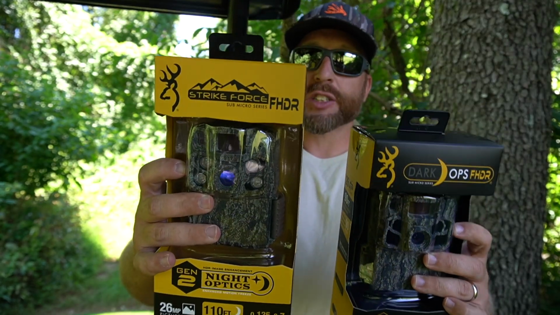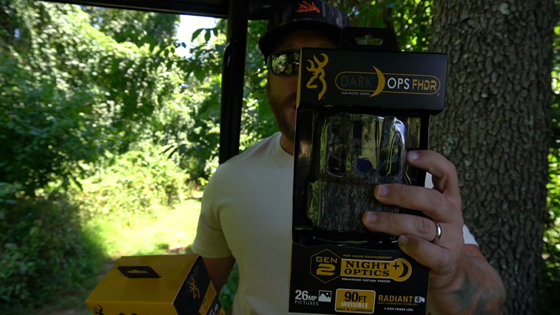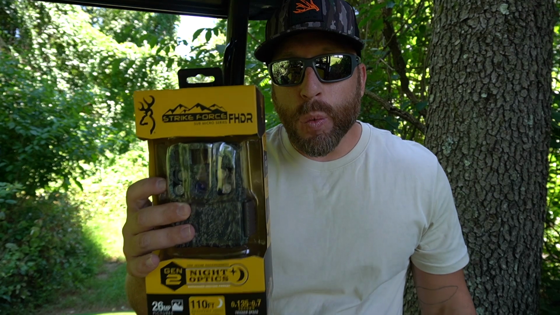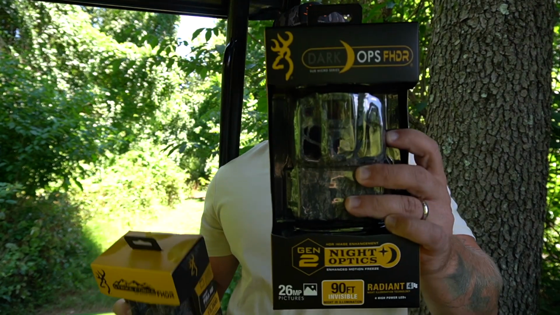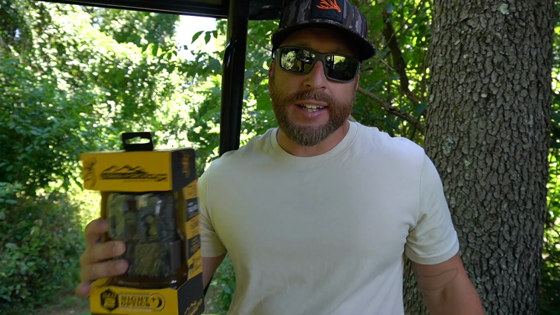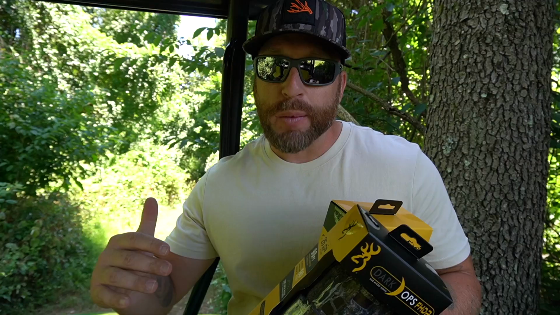Right here we got the Strike Force FHDR. Over here we got the Dark Ops FHDR. The Strike Force you can pick up for around $119.99, and the Dark Ops FHDR runs for $129.99, and you can pick both of these guys up from browningtrailcameras.com.